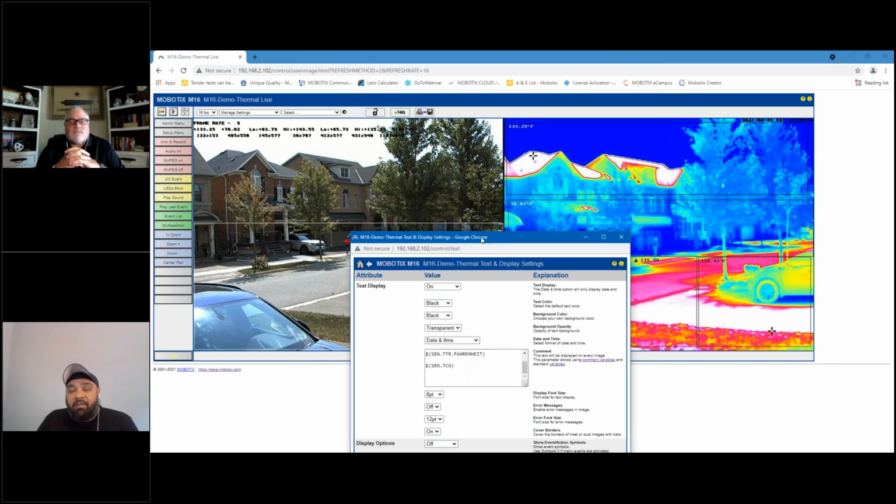But in addition to emails, the camera can play sounds. The camera can upload images to an FTP website. The camera can also, if connected to a SIP PBX, make a phone call. So the options are endless.